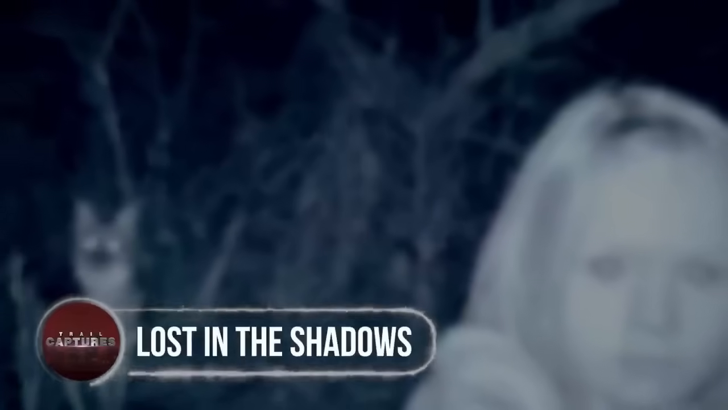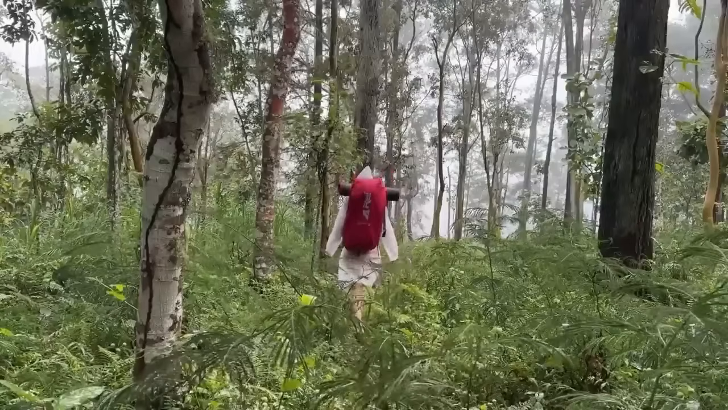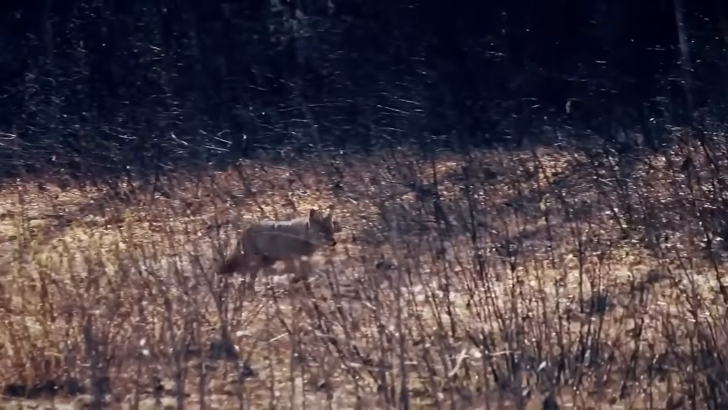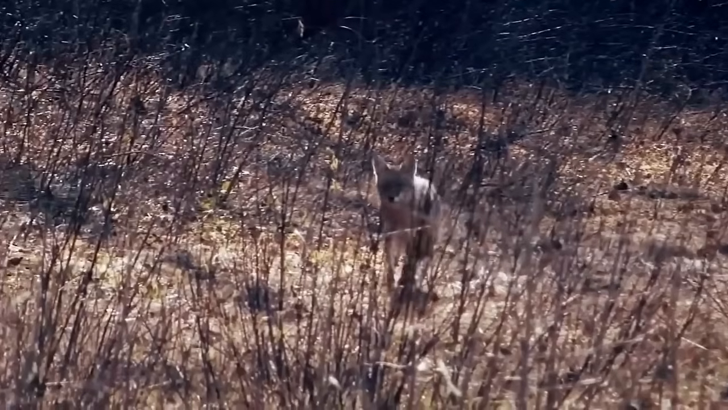Lost in the shadows. If we let our imagination run wild, this photo could lead us to a whimsical tale. It's almost as if the coyote is having a conversation with the girl, telling her they found something strange in the woods. Living together with the pack in this mystical woodland, she follows the coyote's lead to investigate. They discuss the curious find, and she realizes it's just a camera. In this make-believe scenario, they retreat into the woods, continuing their harmonious coexistence.